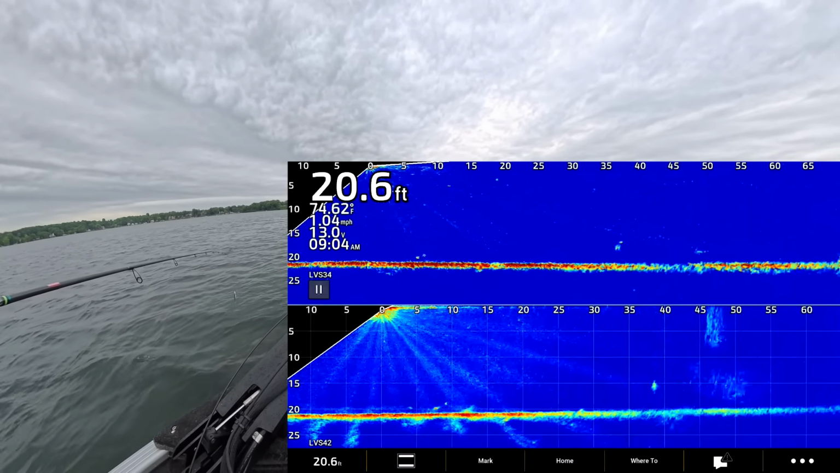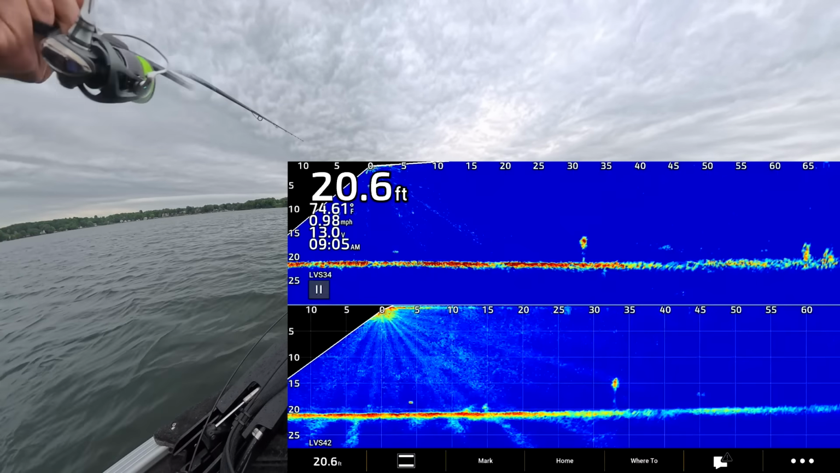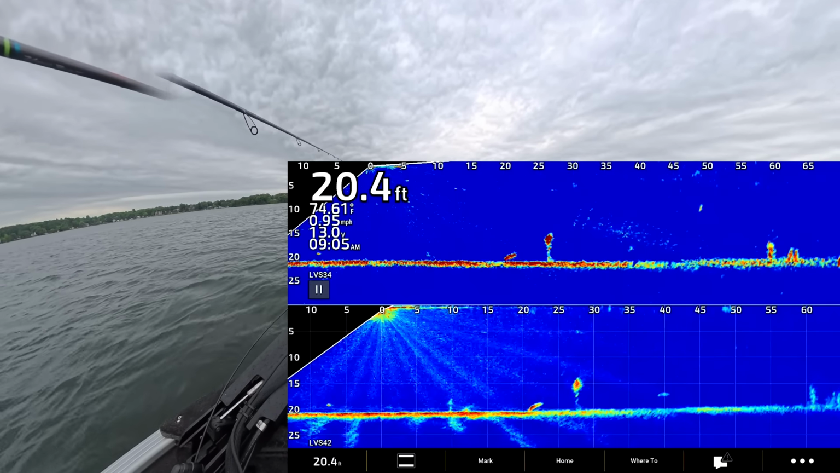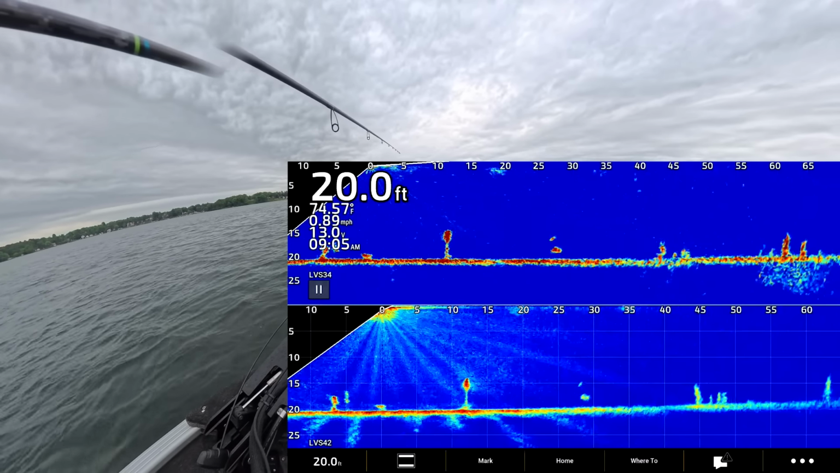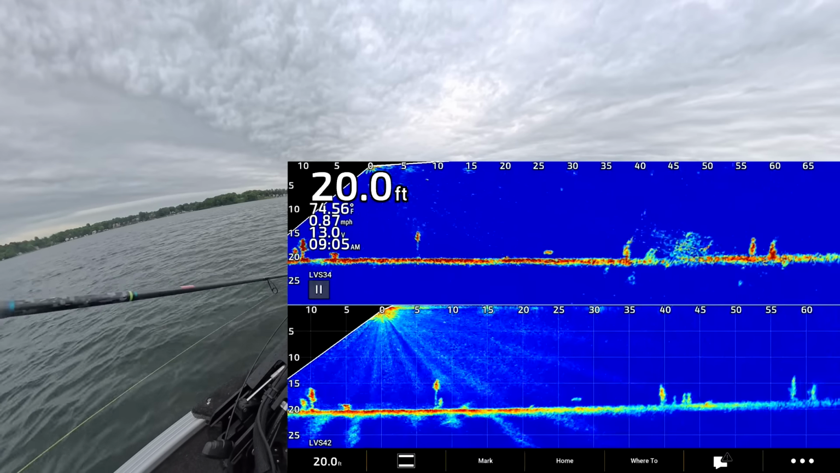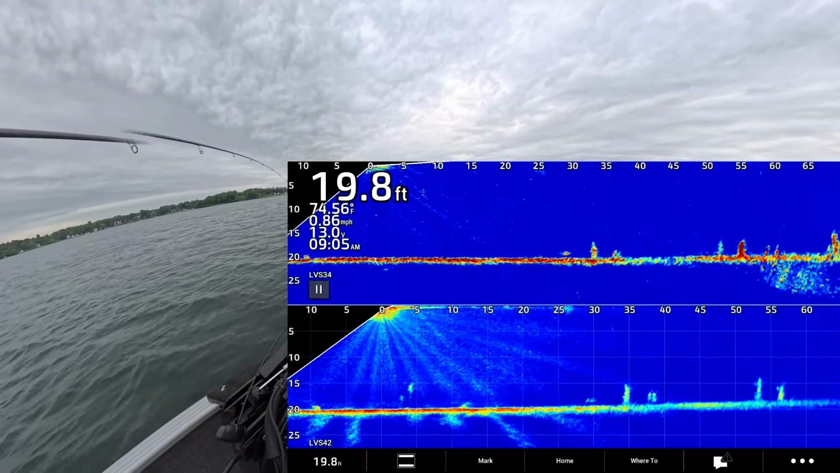Looks like fish out to 45, 50. Oh, he's gonna eat too. Nope, not today. Got a boat giving me about 50 feet of clearance. That's nice of him.